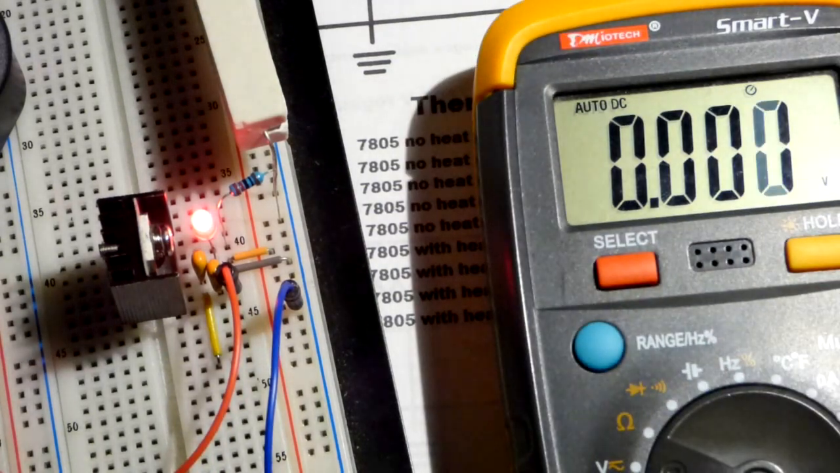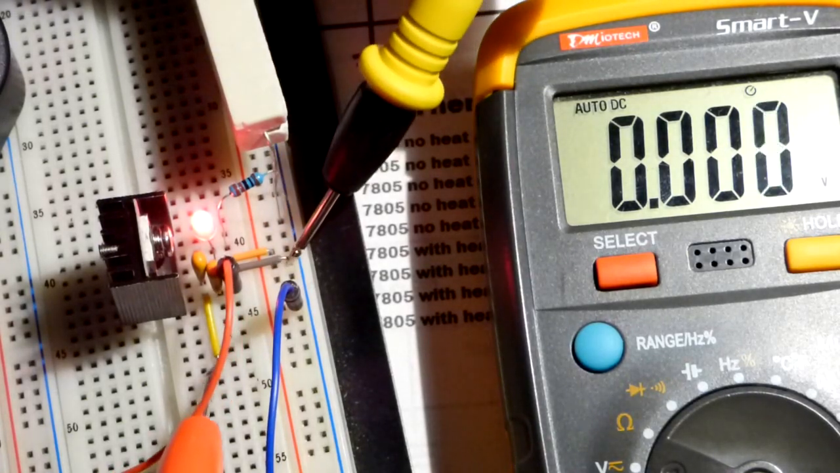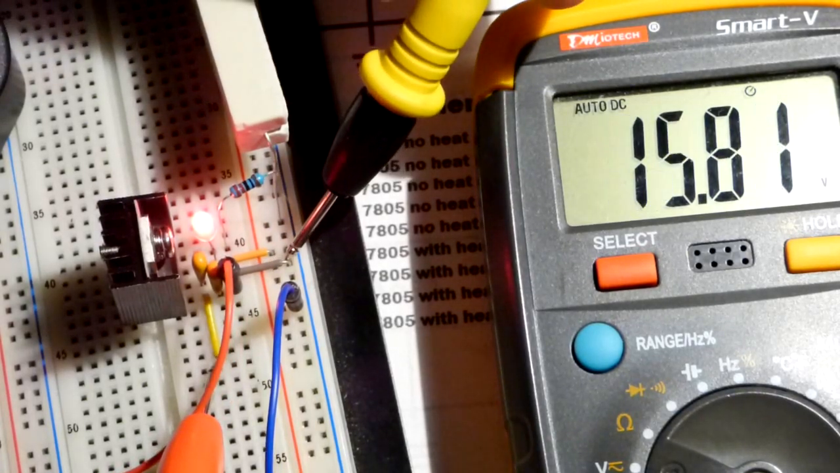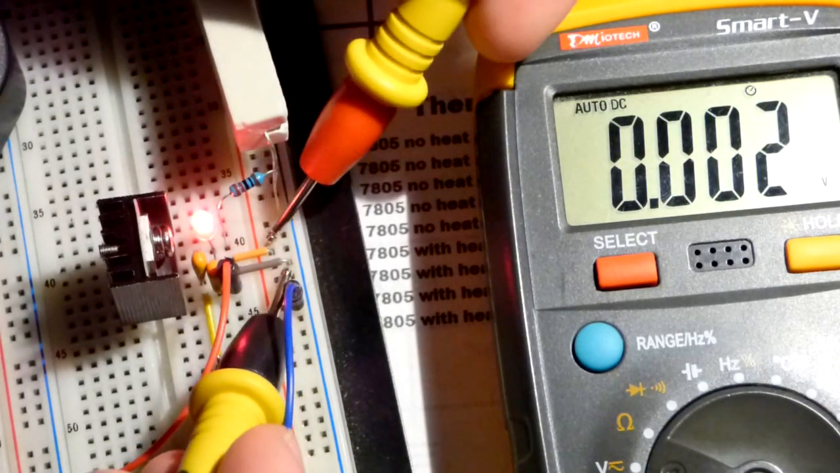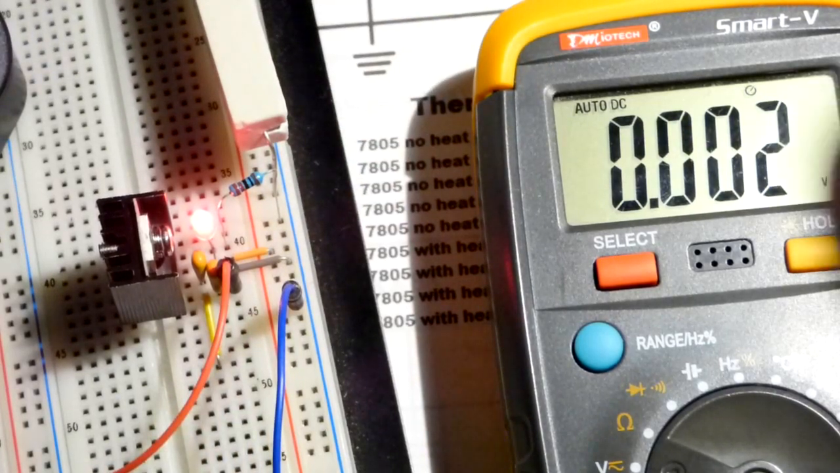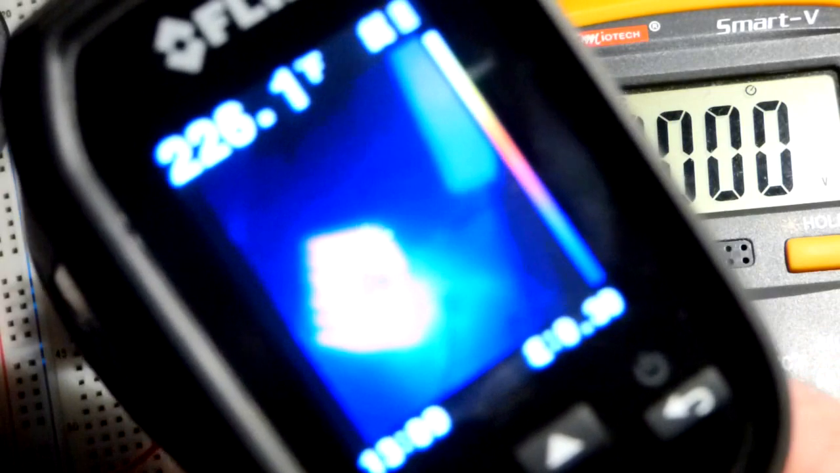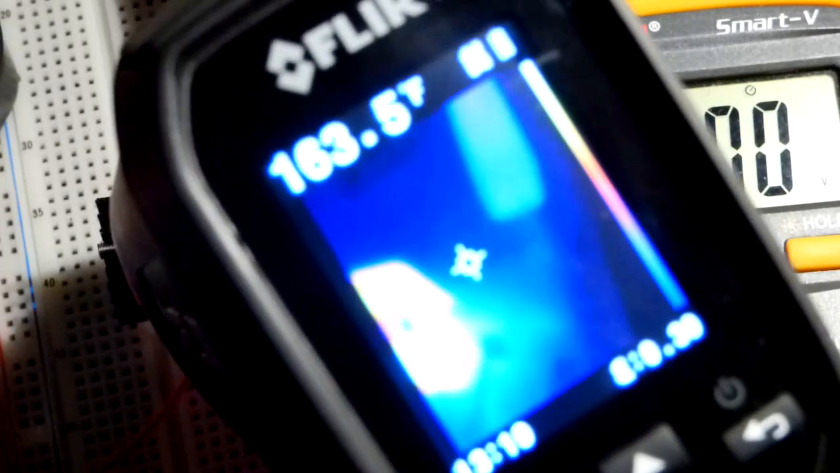So let's show that again: first the input is 16 right there with a little bit of loss, and then the output is at 2.6. And I'll move the thermal camera here. You can see we have a voltage drop at the resistor, and so it's not getting as warm, whereas the 7805 is getting really warm.